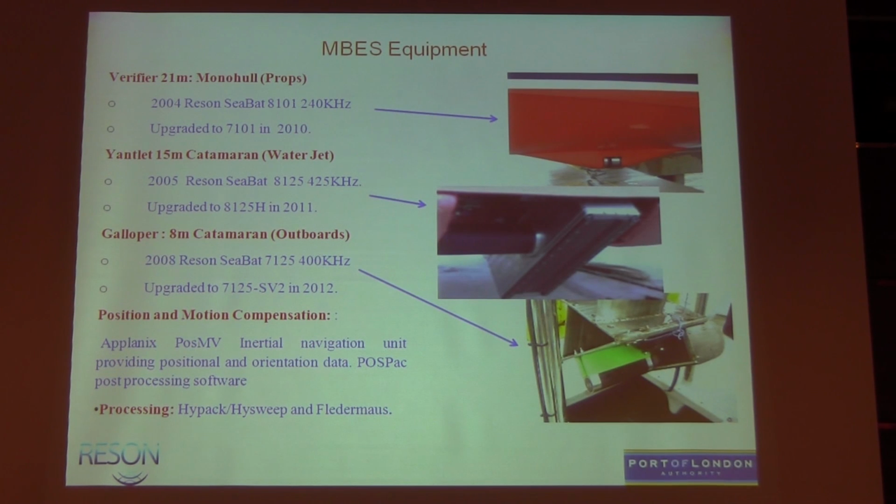We got the 8125 in 2005, very much on a business case, the high-res, looking at wreck surveys, particularly because the MCA, the Maritime and Coastguard Agency, had started to use multi-beam for wreck surveys and potentially not sweeping the wrecks, and we've over 500 wrecks in the Thames, and we had a major port development going on and had to look at the critical depths over the top of those very closely.